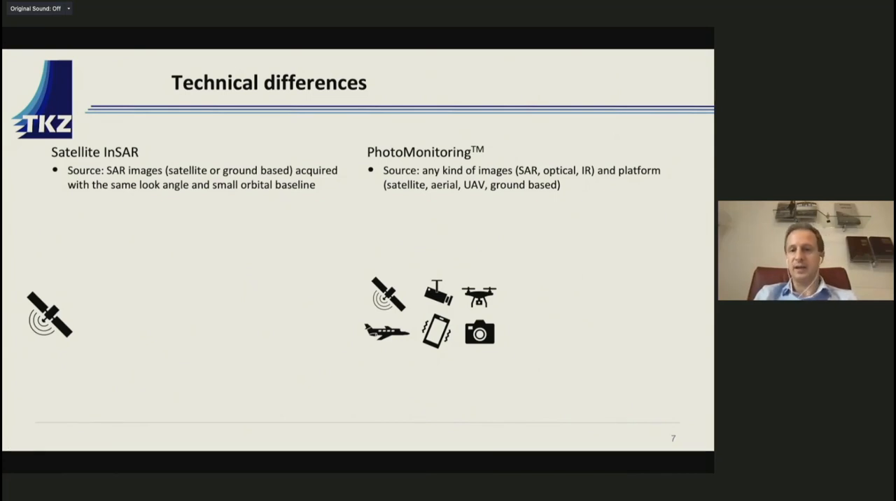So it's quite demanding in terms of acquisition, but it's very powerful. Photomonitoring, on the other hand, can ingest and provide information from any kind of image, whether radar, optical or infrared, and from any kind of platform, so it can be ground, UAV, aerial or satellite. Any kind of image collected multi-temporally can be compared by photomonitoring to detect displacement and change.